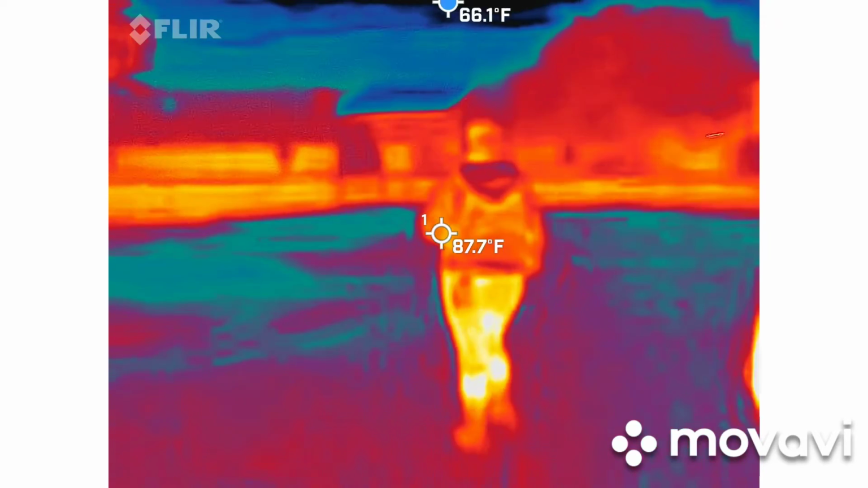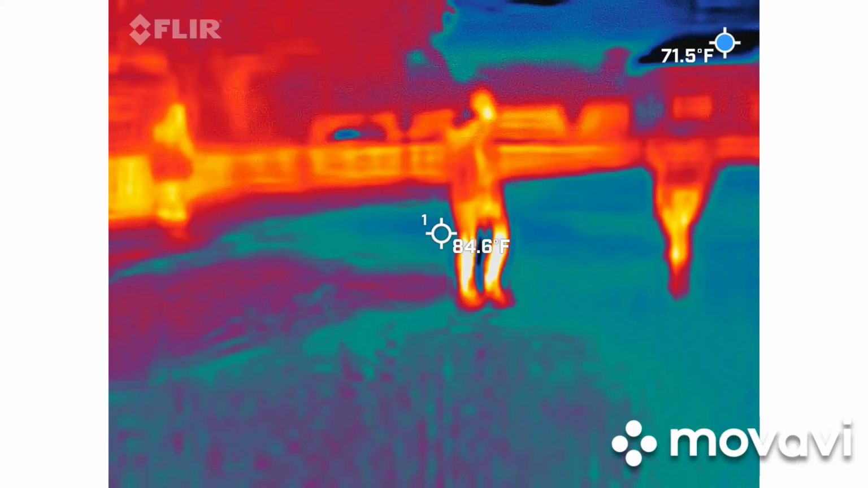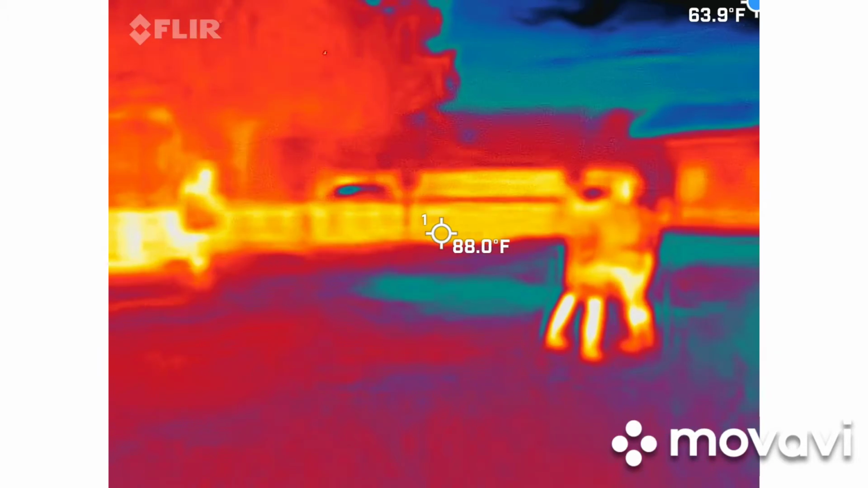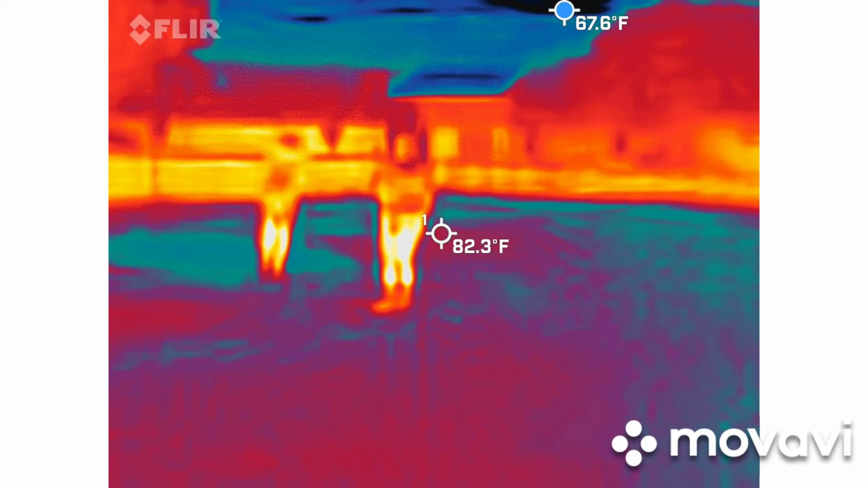Okay. So I'm just keeping panning nice and slow. You're looking at that blue dot, seeing how far down it's going to go. So I'm guessing the ambient temperature out here is going to be about 58 to 62. Like the center crosshairs should be in that range. So anything that's going to drop down to like 45 or below is where I'm going to get excited. Especially right now if it's moving.